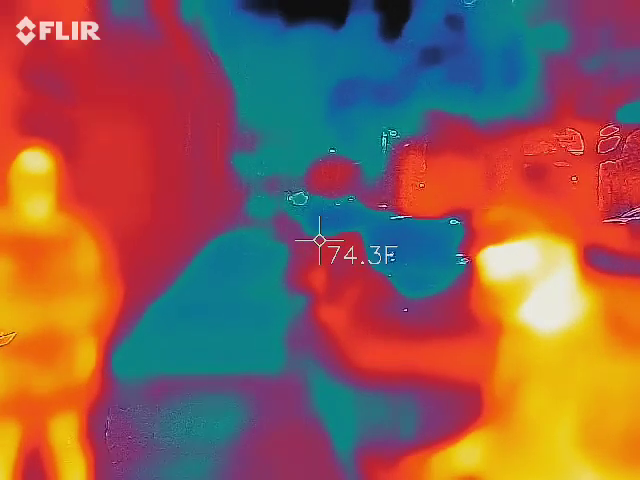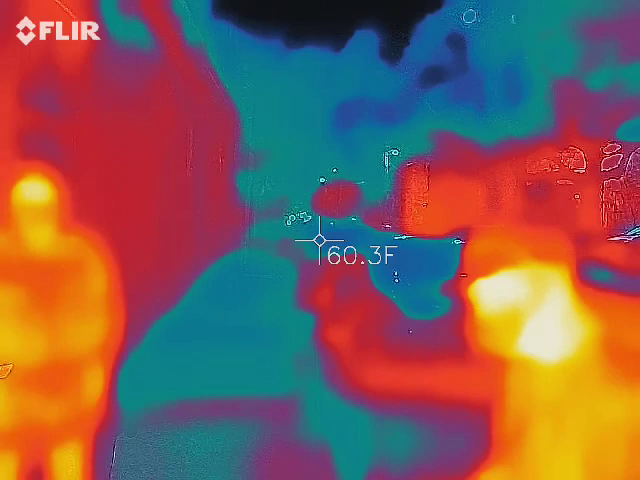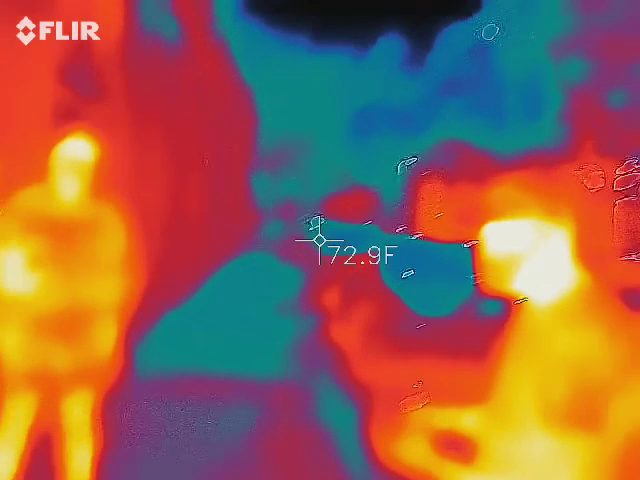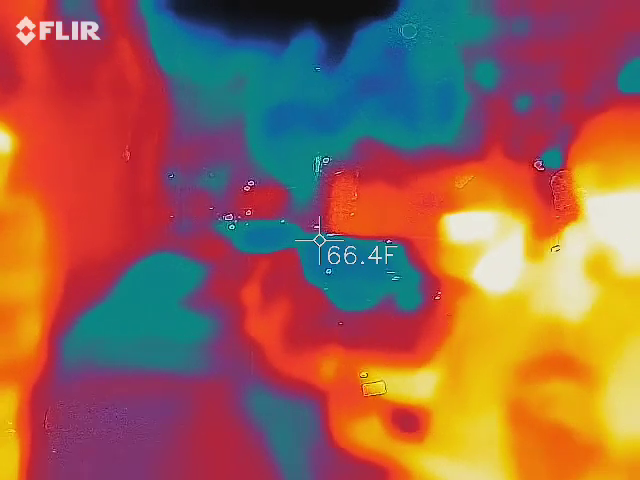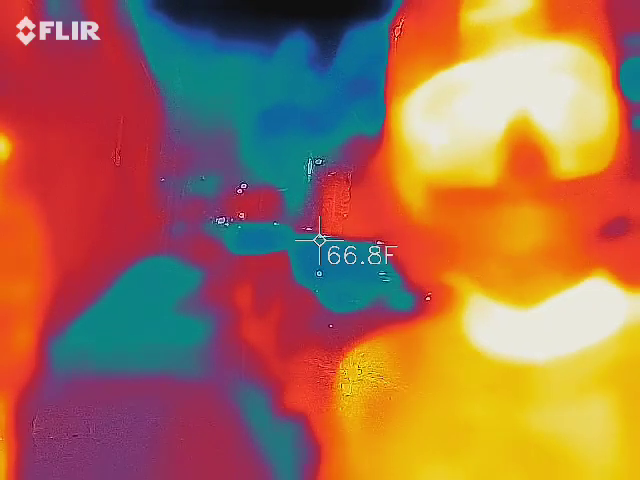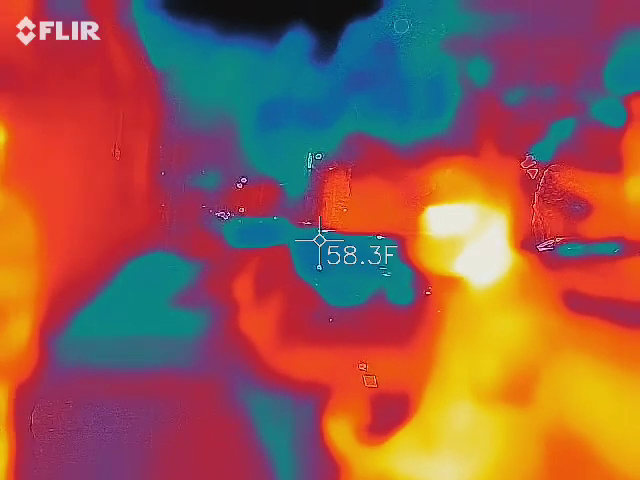So let me show you how that works real quick before we get rolling. You have a lot of functions, so we're going to cover a lot of this. The antenna detects motion because it's creating a field around it. Perfect. So everybody sees the green light on there? It's very sensitive, as you guys can see.